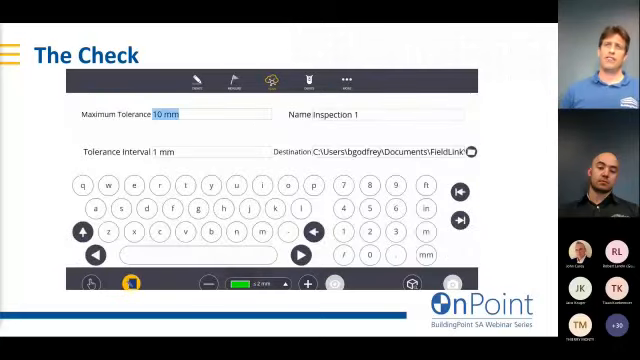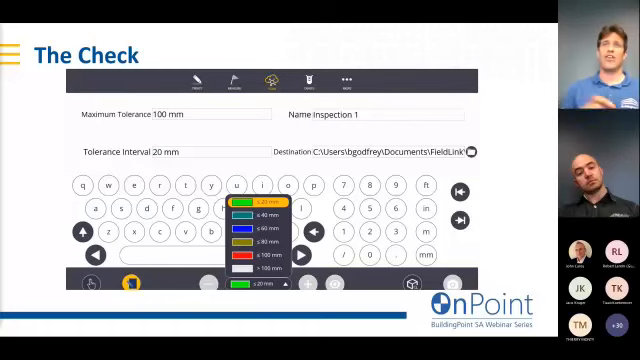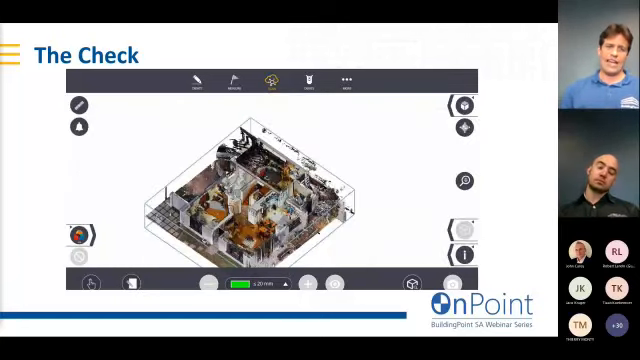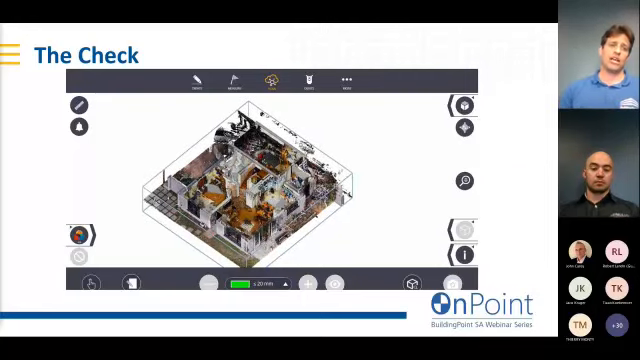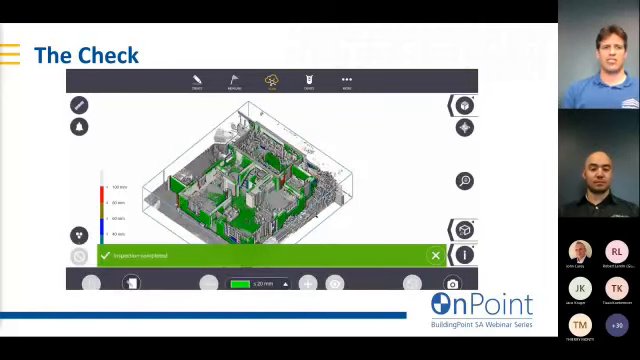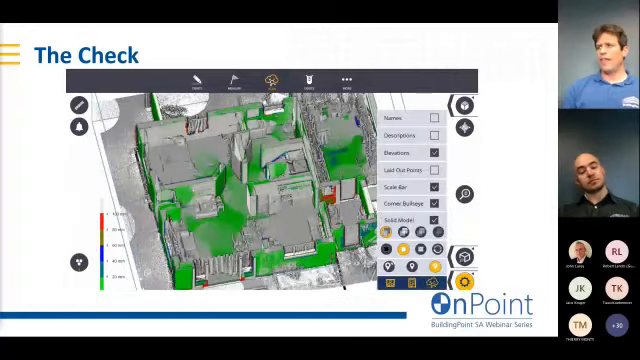I can compare the difference to see how accurate that model was modeled. In this case, I'm setting a tolerance of 100 millimeters and going to colorize the point cloud into 20 millimeter tolerance intervals. So from green up to red in 20 millimeter intervals. And it'll then colorize the point cloud accordingly, so I can see where the deviations are. Once I hit that compute button, it will start to process it. Yes, I sped that up a bit, but it didn't take long, about 2 minutes to just do that inspection.